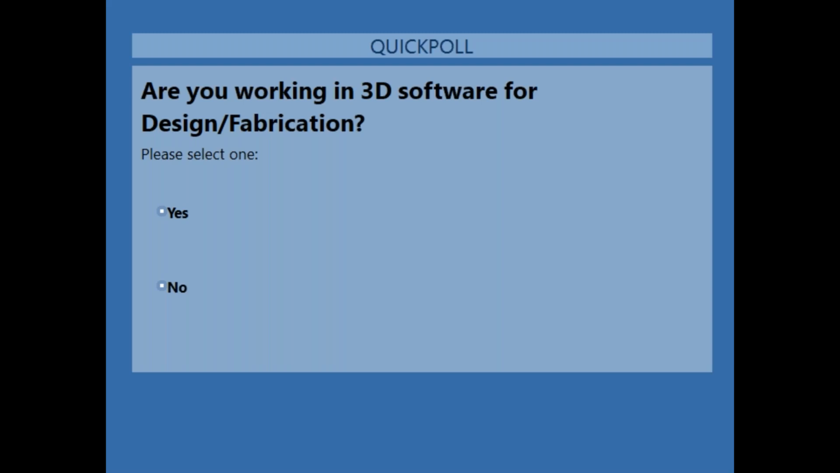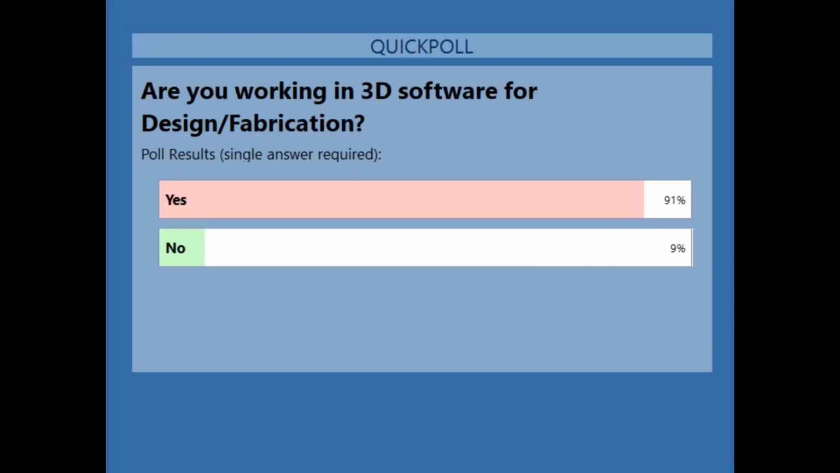We will give it a few more seconds, like 60. Yeah, so let me share the poll results for you. I will be closing the poll now. Thank you. I'm just sharing the results for you. So around 90% of people in the crowd are using 3D software for design or fabrication.